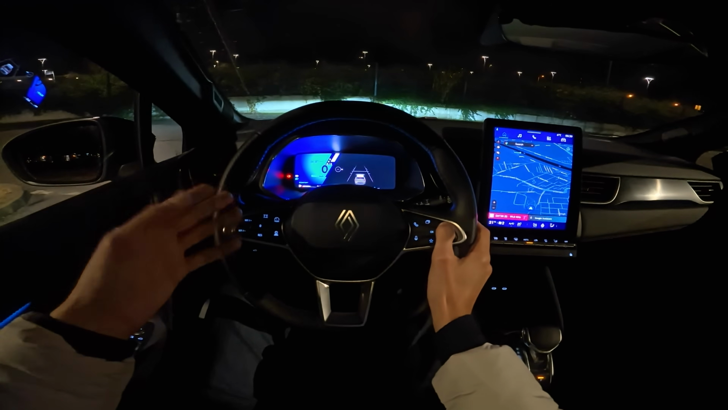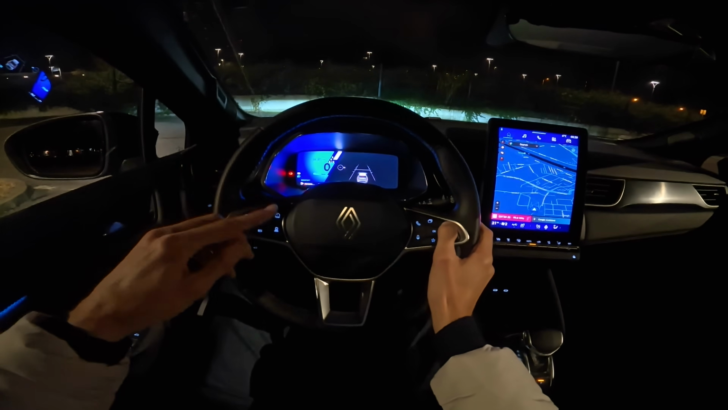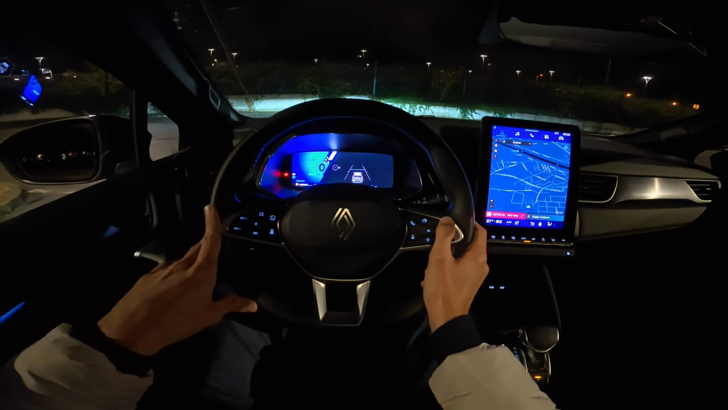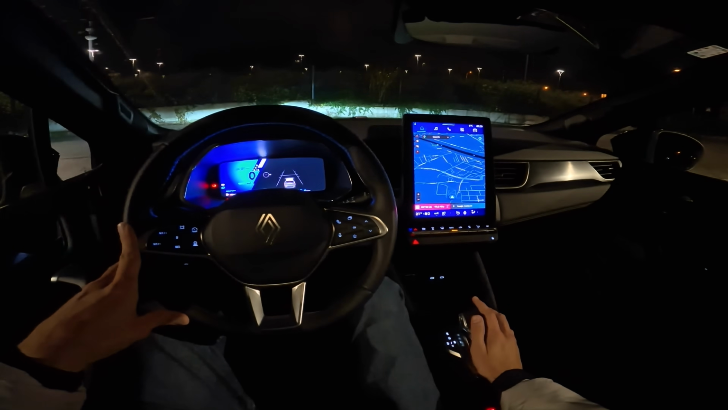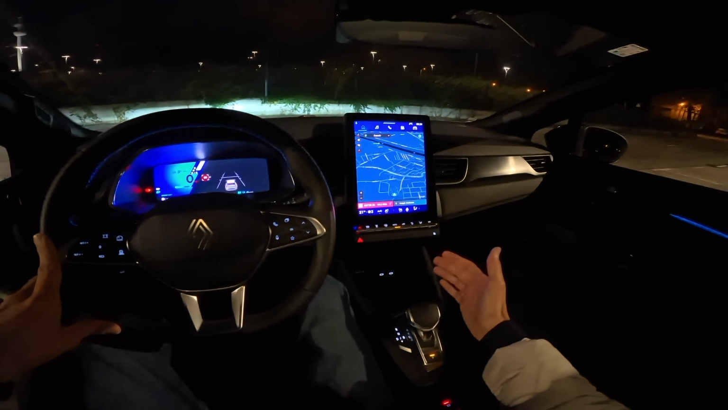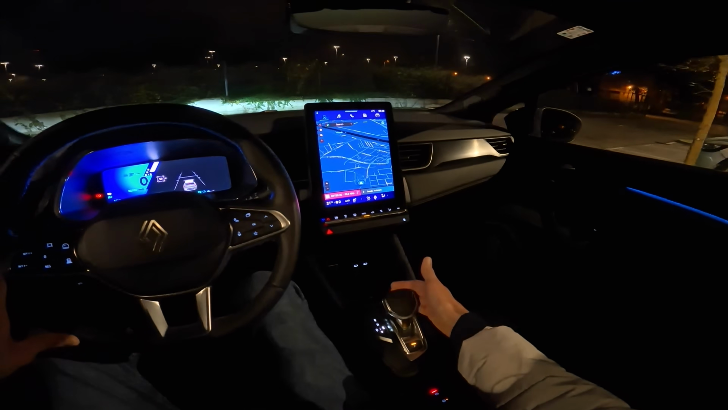I did kind of prefer the old one in the Captur with the bubbles, but this is the new one we saw in Rafale. I prefer this one with the lane assist and so on. Okay, we're gonna start driving and put it to drive.